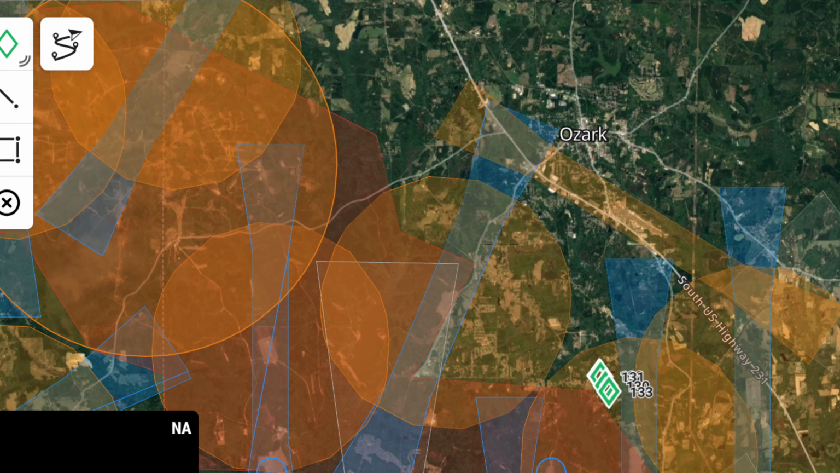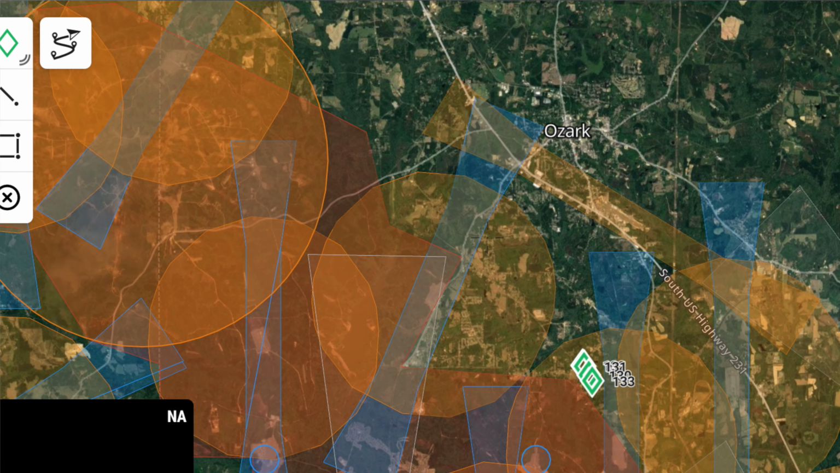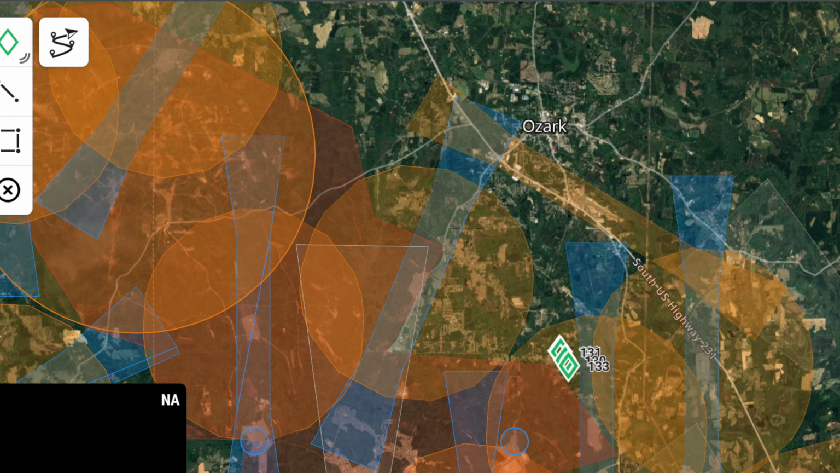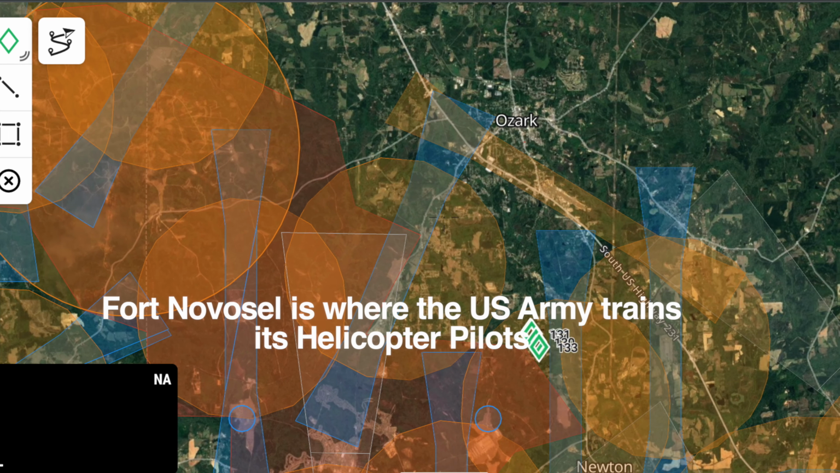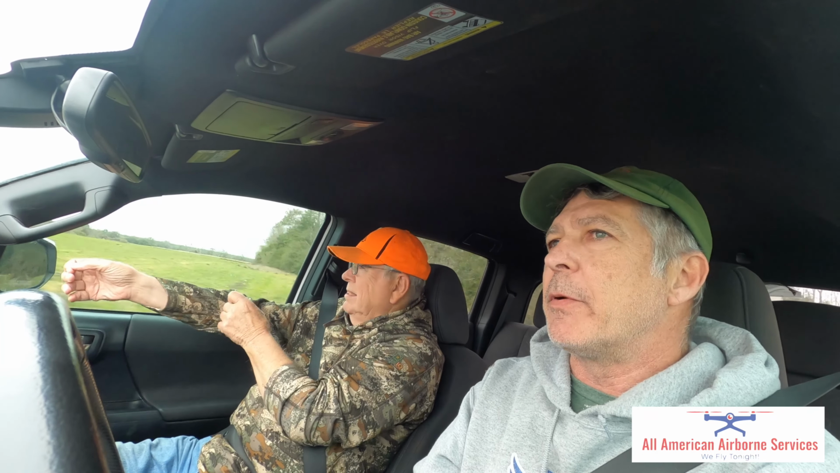One of the big things in Dale County that is very restrictive of us is we have so much flight training going on constantly that they have made a lot of that area restricted. And absolutely, we got novice pilots flying around. Let's not have other novice pilots flying around, or even pros. You can fly in some of those areas with proper authorization.